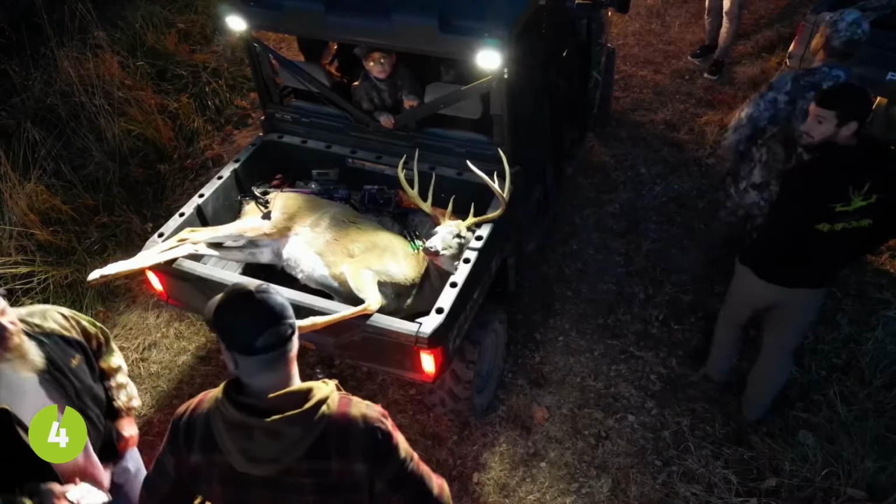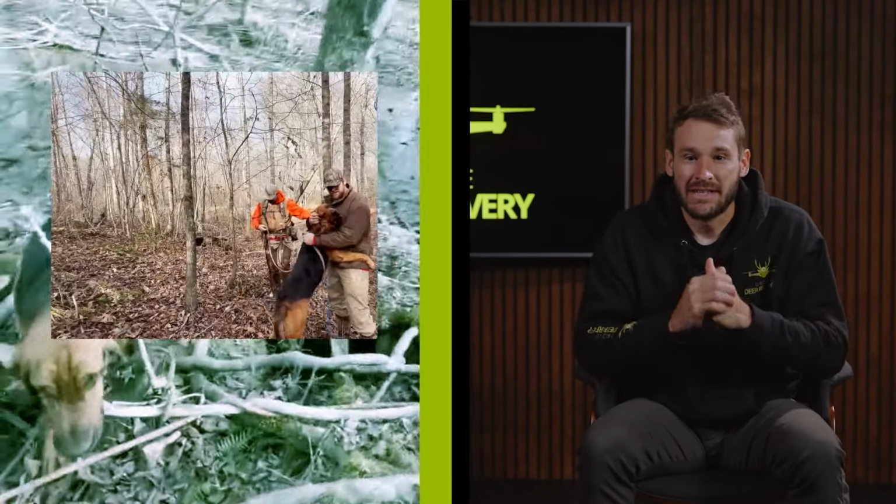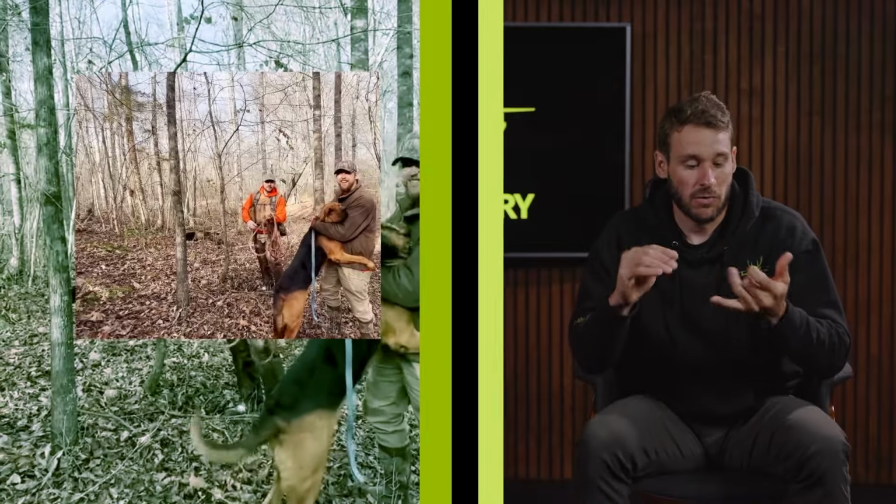Super excited. We were able to wrap up that hunt, and then we went on searching for more deer that night. Here's another really cool one that we did. It all just worked out.